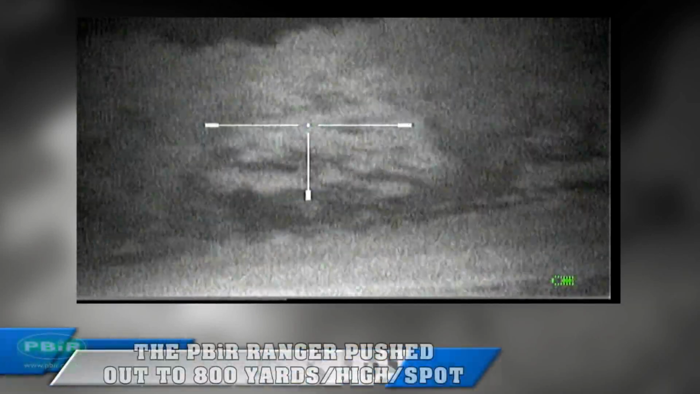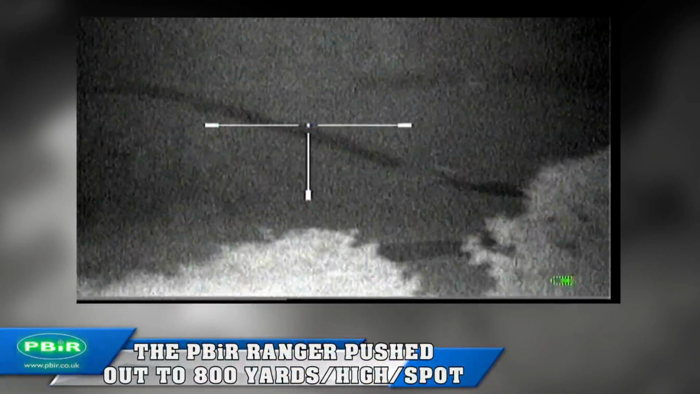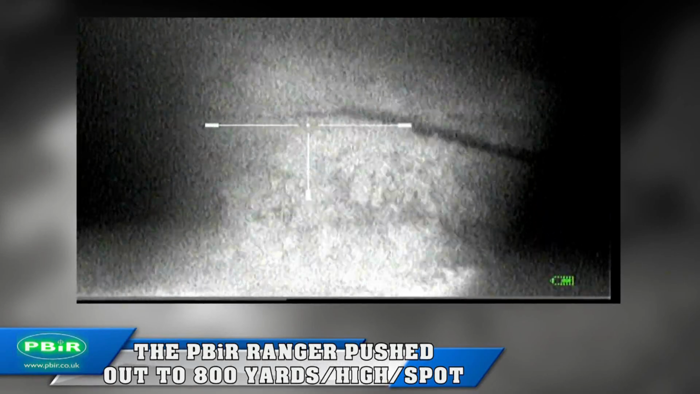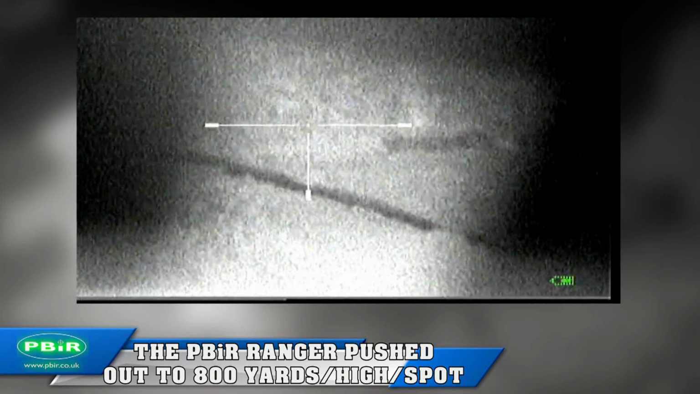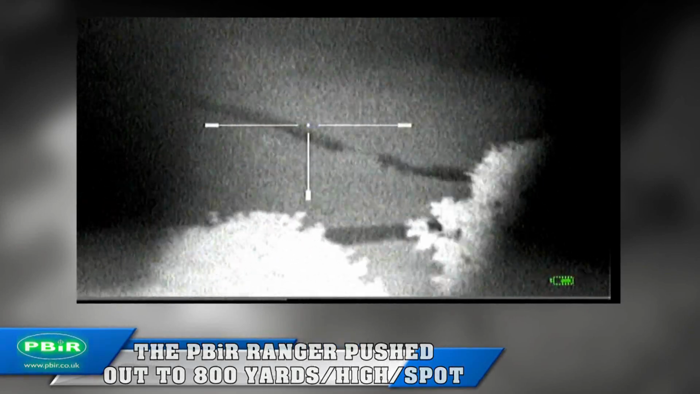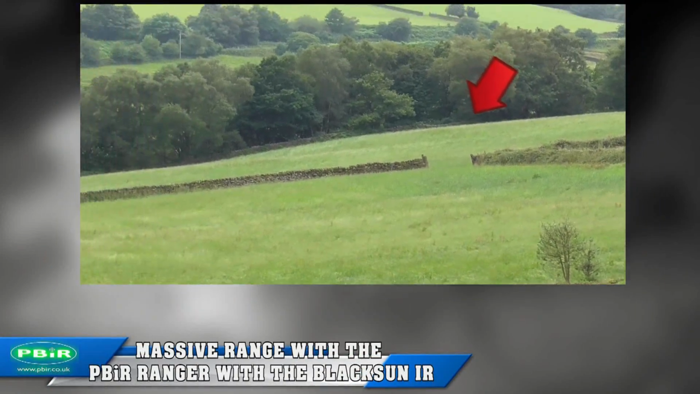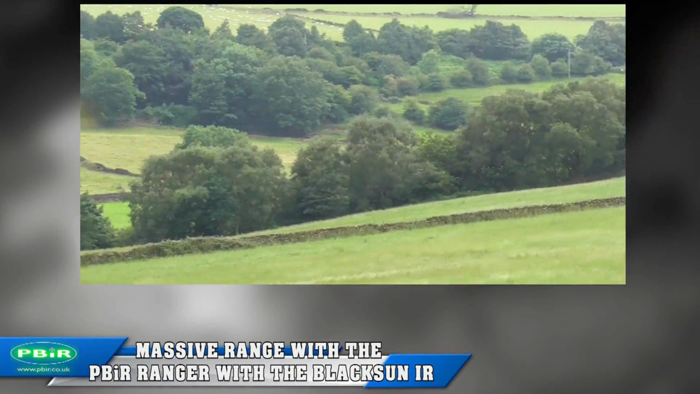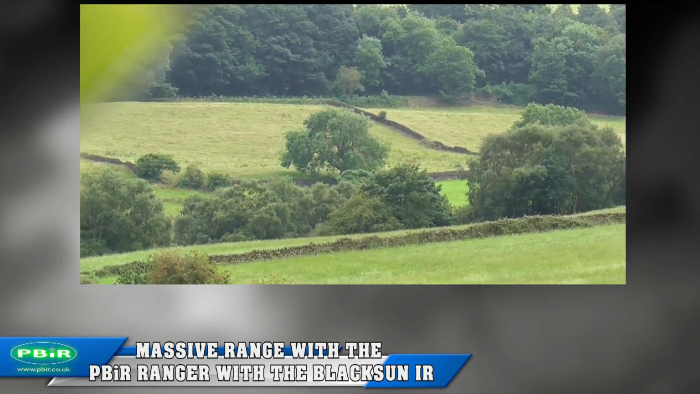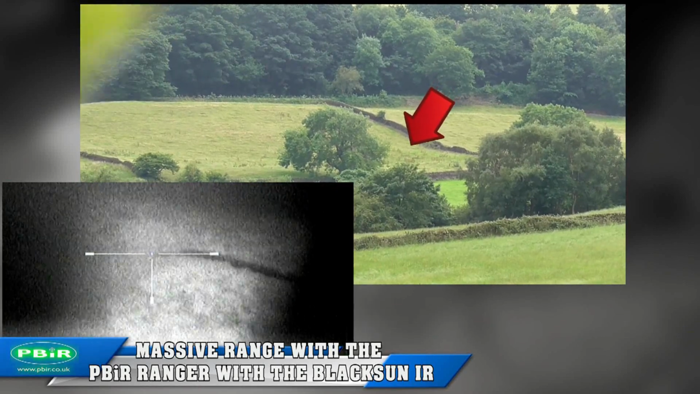Now let's get really silly and push the Ranger Blacksun pill even further. Now moving on to the valley beyond to my left, high power setting and spot beam. Now this field is way out. It's just to show no trickery involved, daylight footage. Now the red arrow indicates where the IR glow stick would be. That's a massive light throw with the Ranger and the Blacksun pill. That's very impressive. Ideal for spotting.